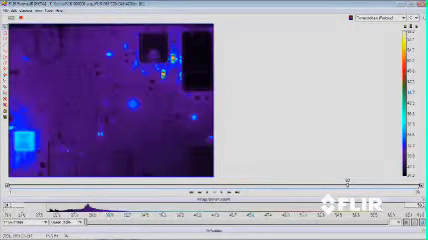For analysis tools, we have a box, a circle, line, bendable line, spot, and a few other options. Let's grab a spot tool. Put that right here on the hot resistor, and let's grab a box as well. And we'll put that on the other hot resistor.